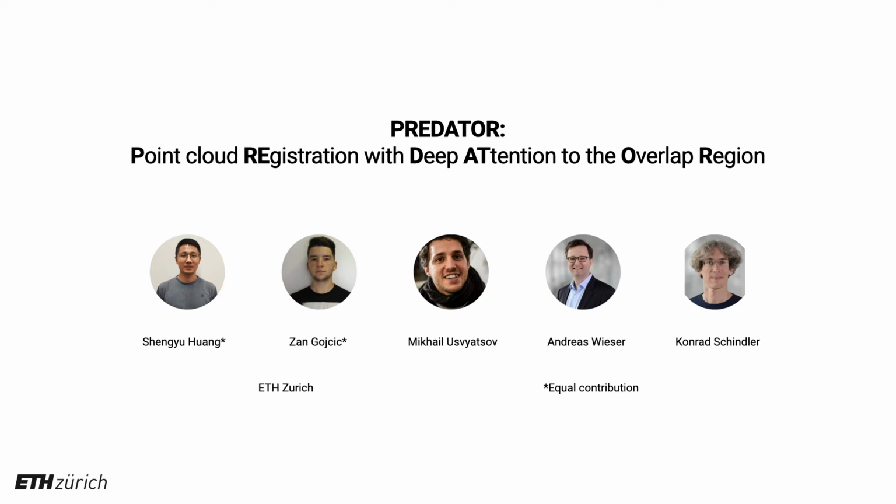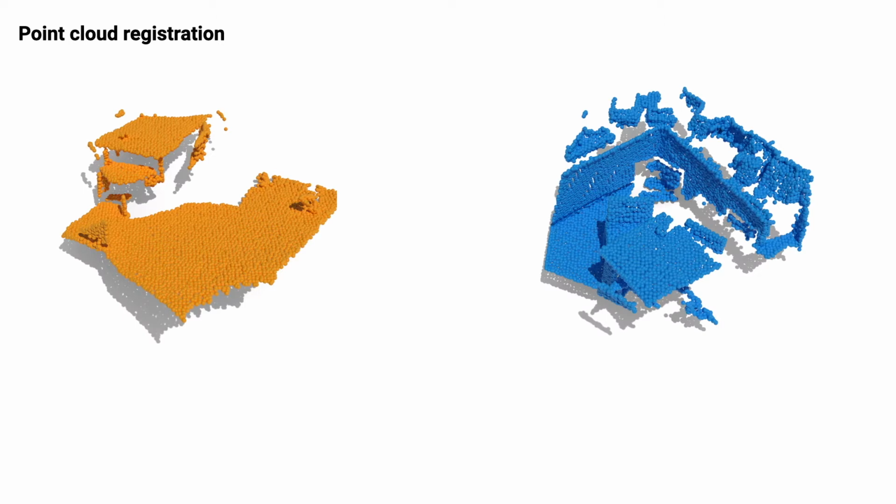Hi, my name is Jean, and I'm happy to present our work with the title Predator, a model for pairwise point cloud registration with deep attention to the overlap region, on behalf of my collaborators Shengyu, Mikhail, Andreas, and Konrad.